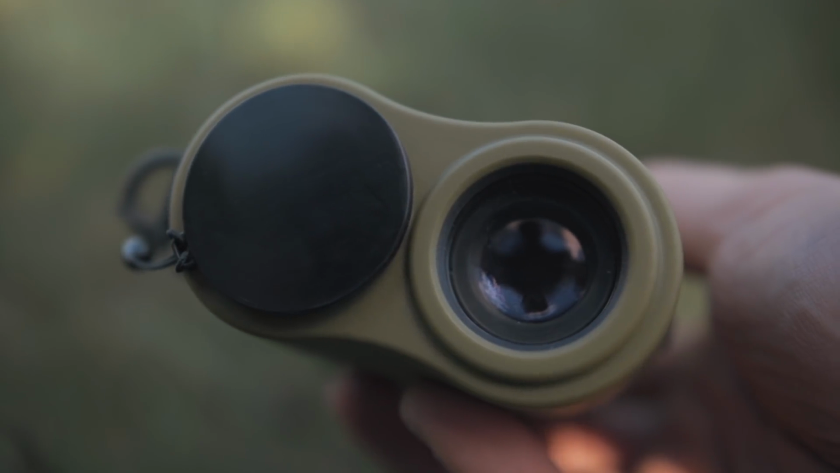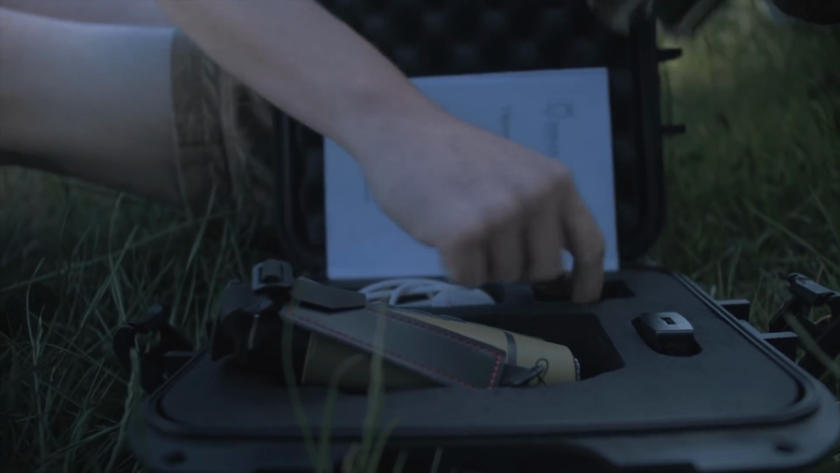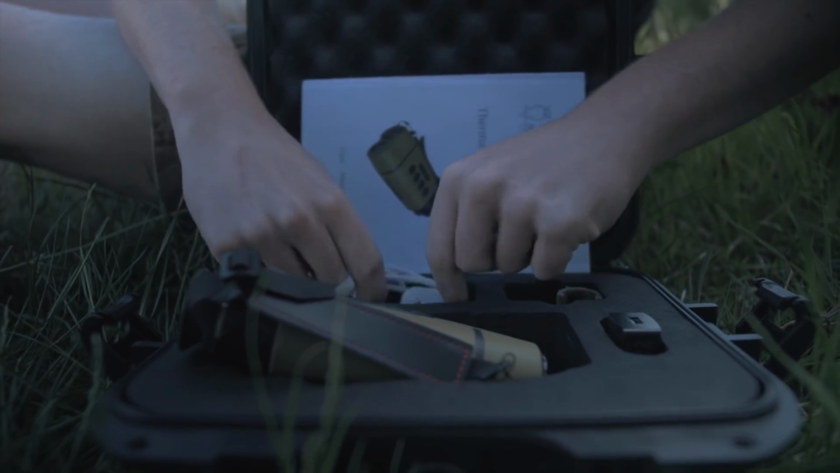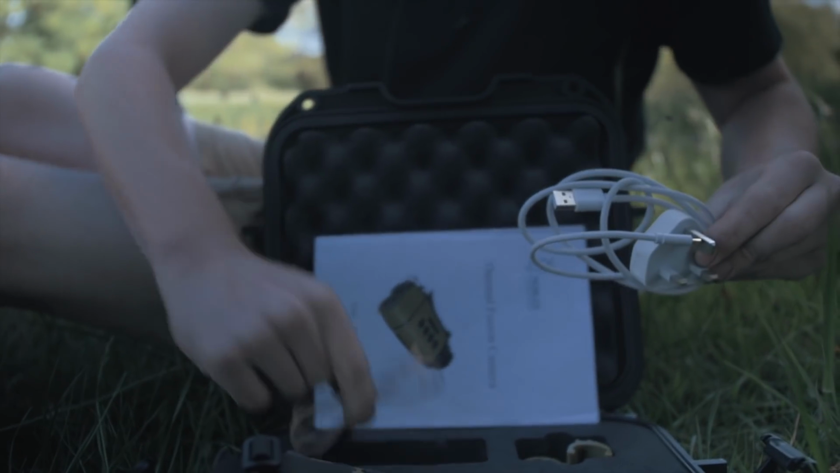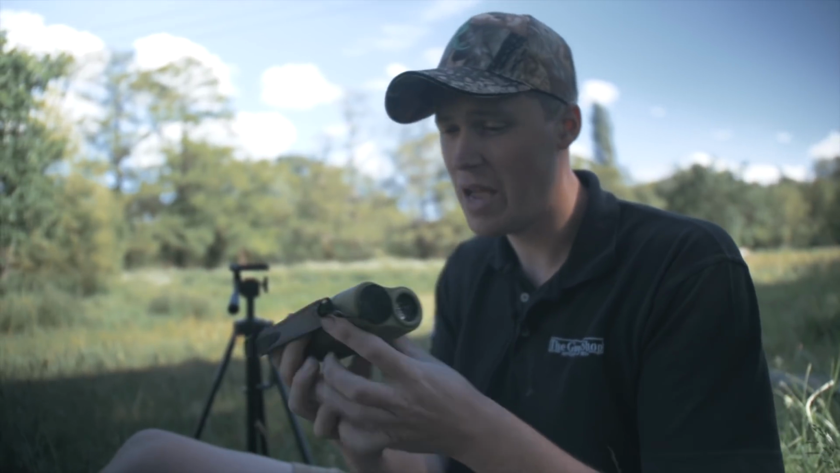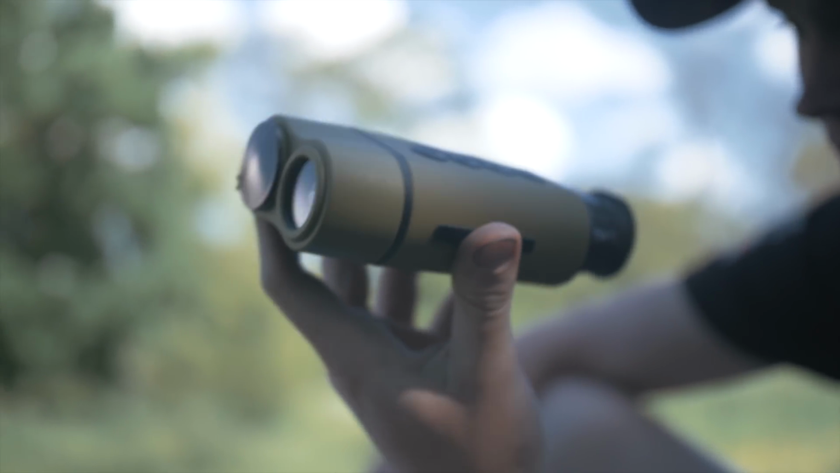So this is a pre-production model. The actual unit will be black. You have lamp attachments, in-car charger, home charger, and lines out. There are going to be a few differences between this and the production model. However, here are the specifications. The thing we really care about is the sensor size, and the sensor size on this